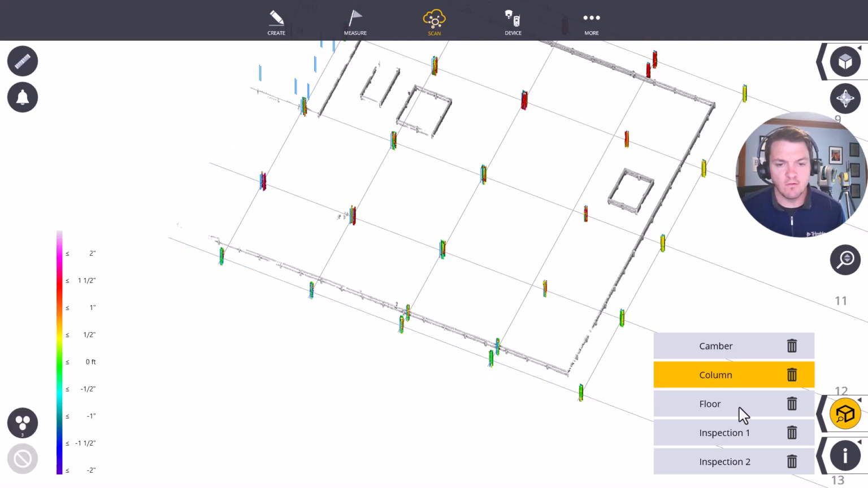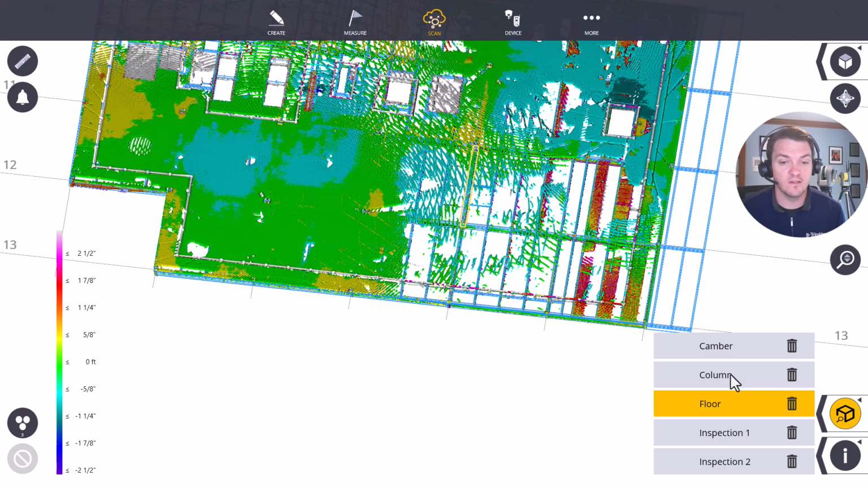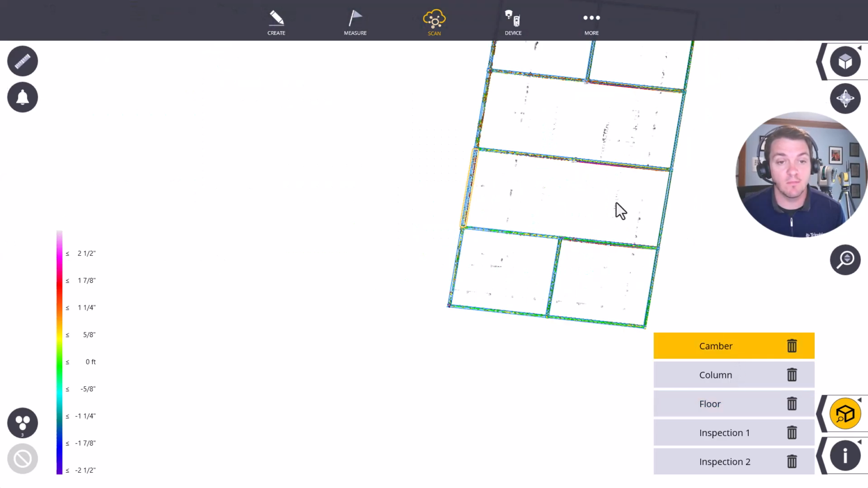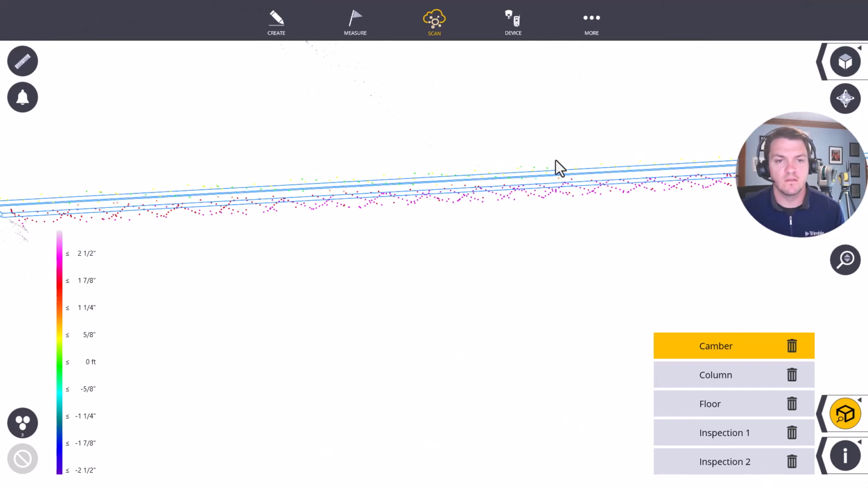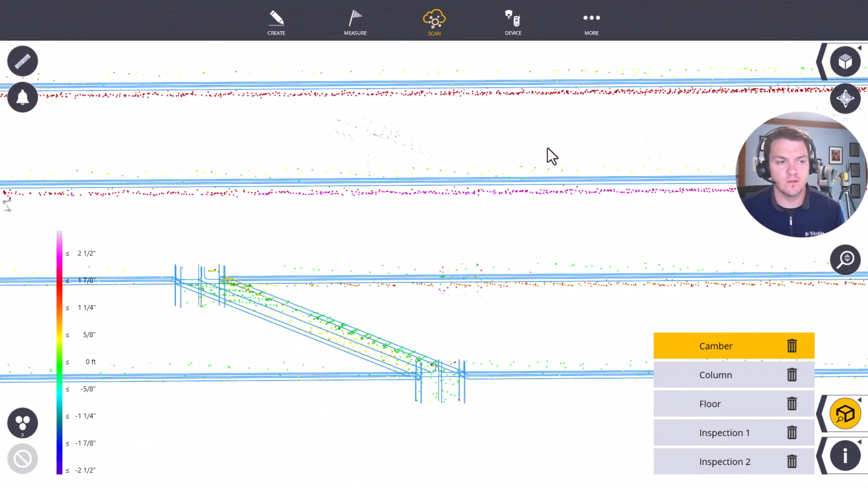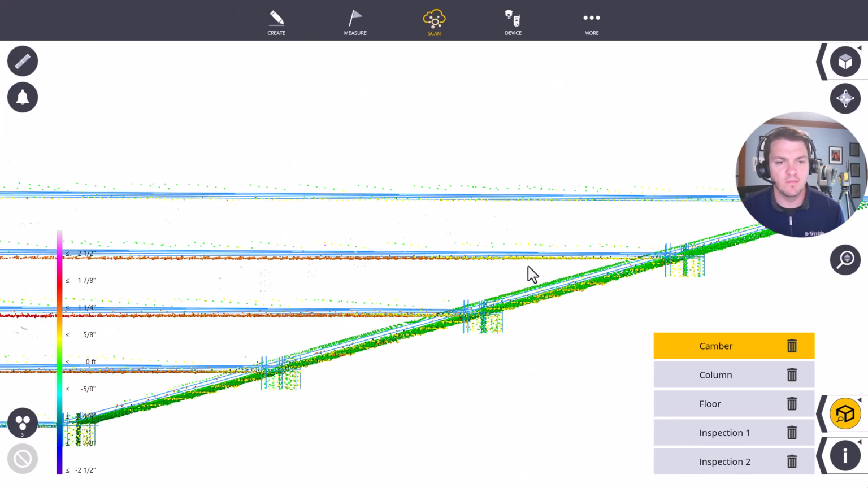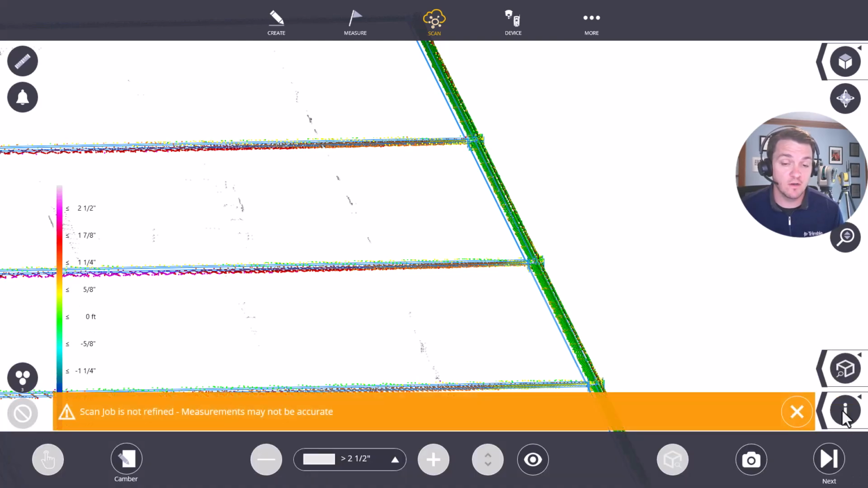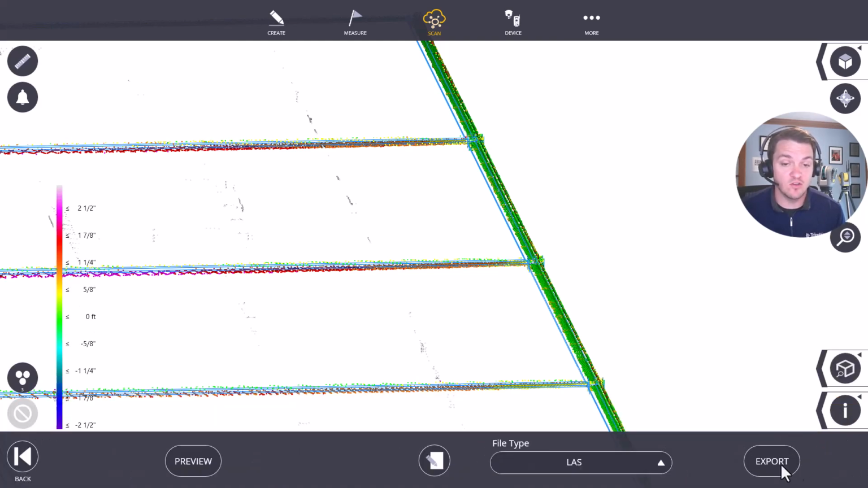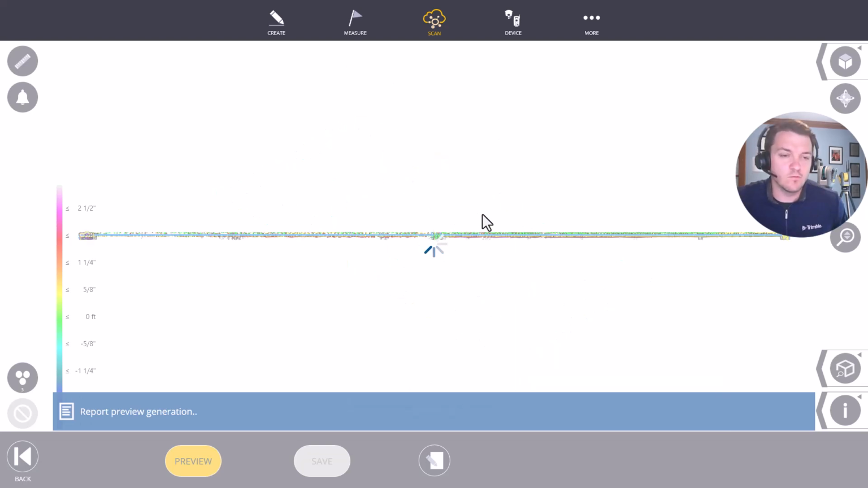Other things I can run an inspection to, I can do it to the floor, which also tells me. We'll get to that in a second, or just even the camber. So in this camber, I can see down here, the floor is bowing pretty low, almost 1.5 inches, but at the extent, it lines up perfectly. So I can export this inspection. I can do a PDF report, which is pretty nice.